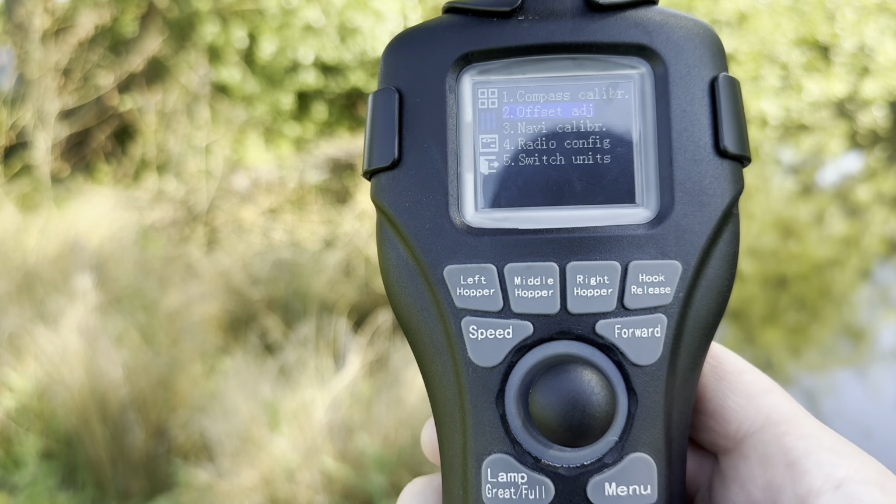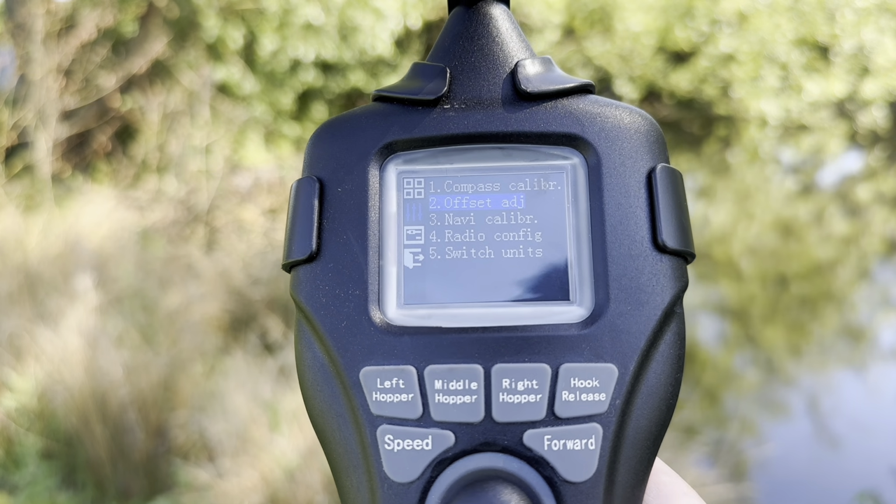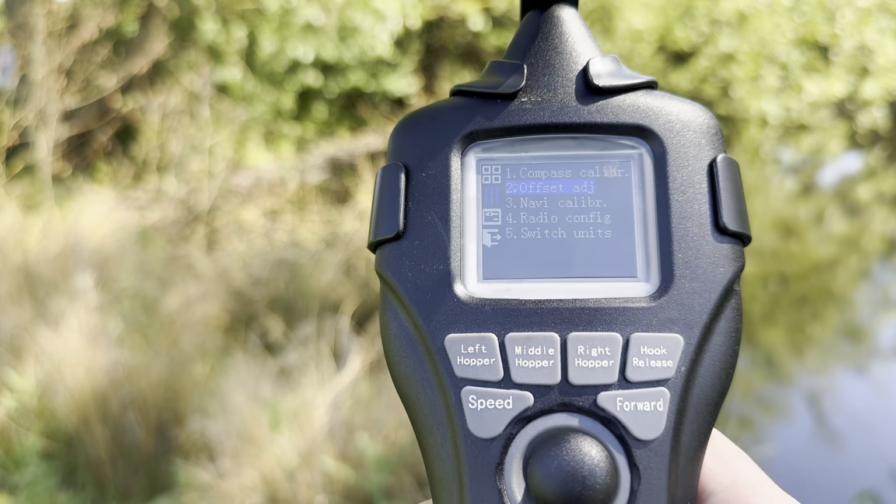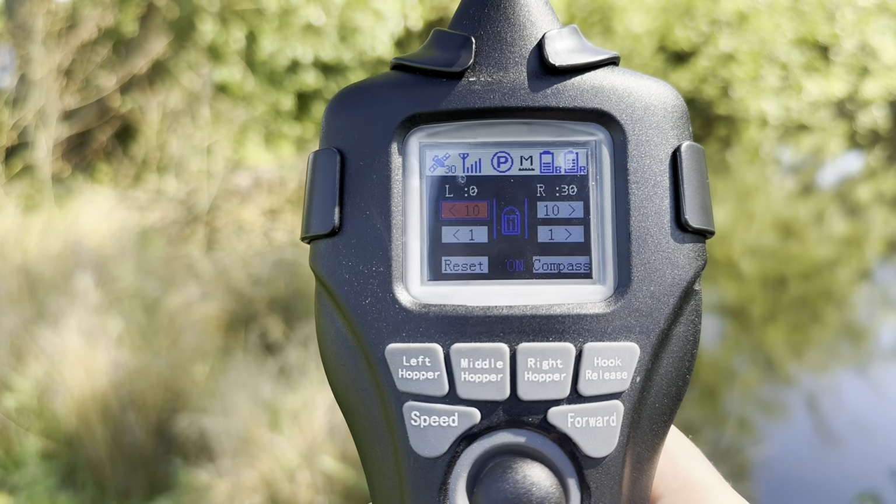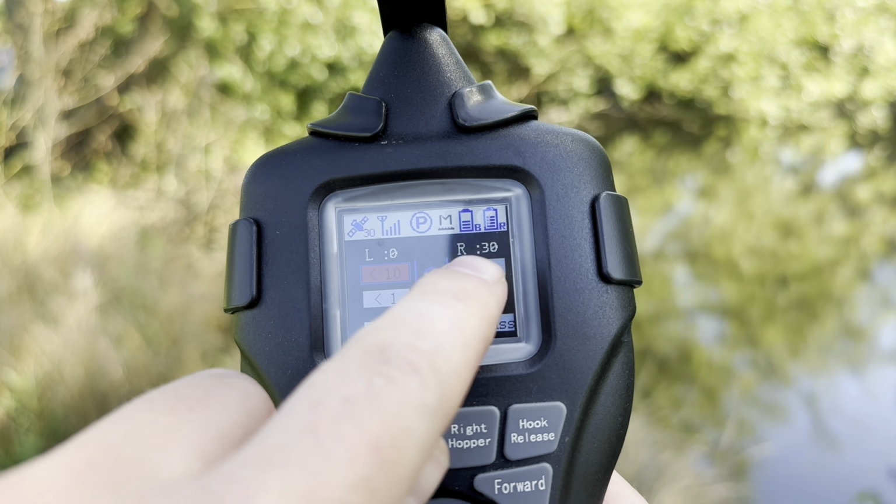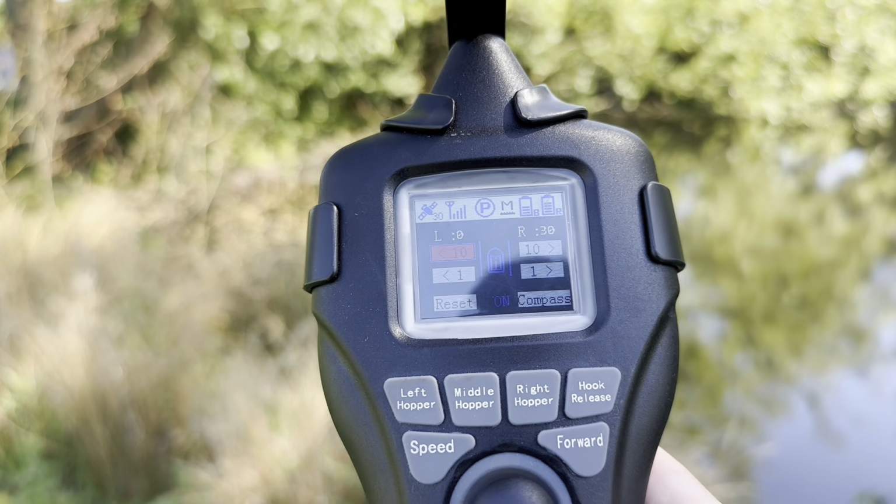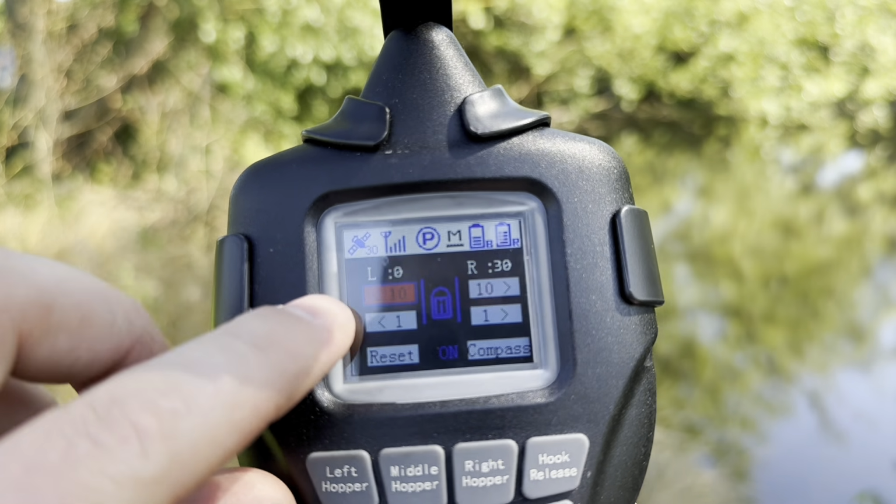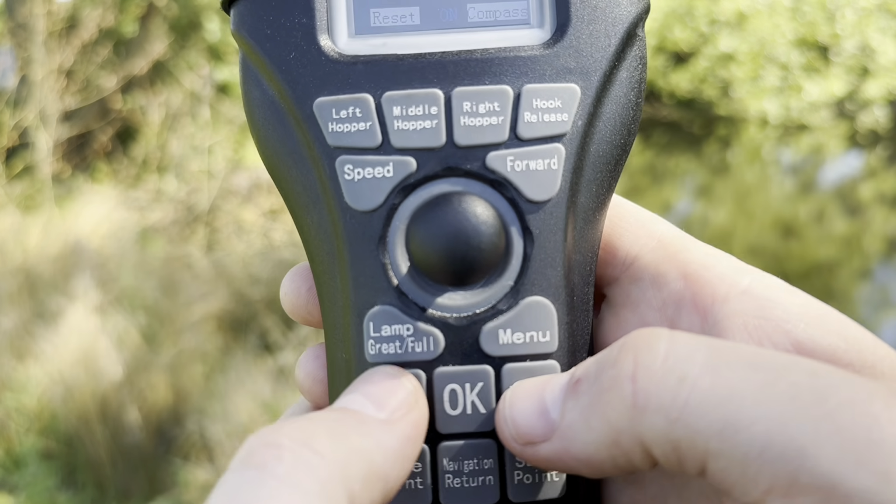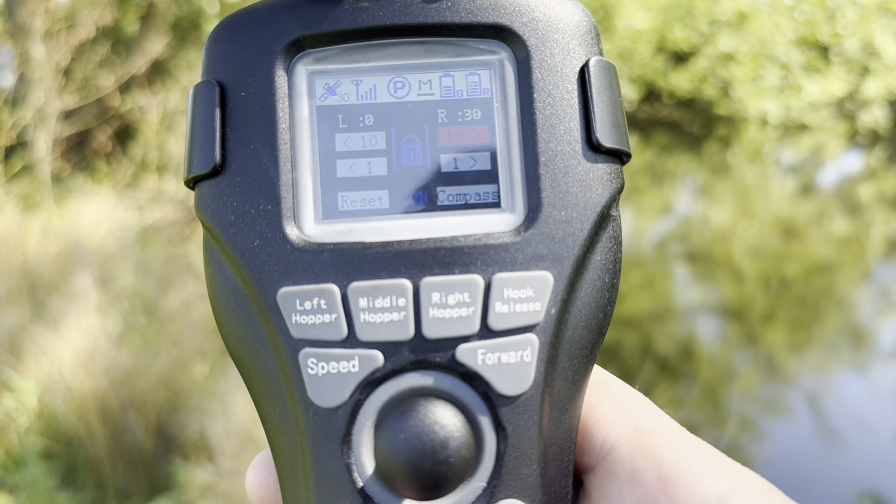We have offset adjustment next, which is sometimes needed. So if you're finding for one reason or another that the boat is veering to one direction, so over a straight travel it's veering left, for example, you'd go on to offset adjustment, and you'll see this display here. As a matter of fact, I've actually put a small amount, the number 30, into the right hand motor to take some drive out of the left and put it into the right. So you can do increments of either 10 at a time or 1. And to navigate through this, again, you're just using these two D-pads here, left and right. As you can see, the red box is what you are currently selecting.